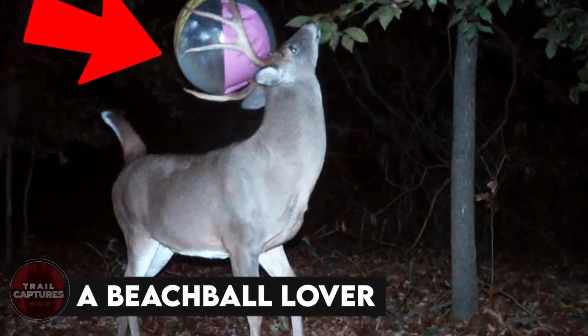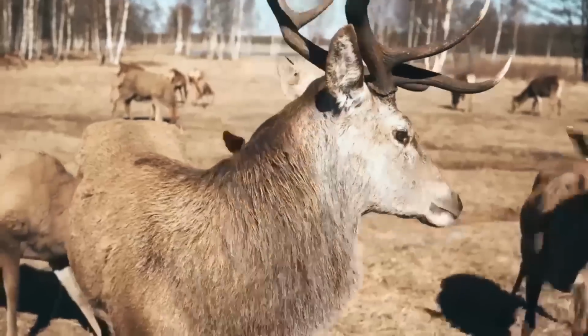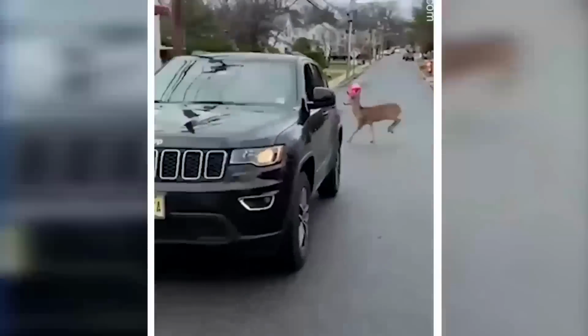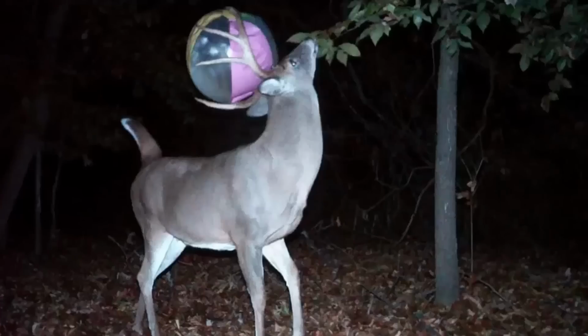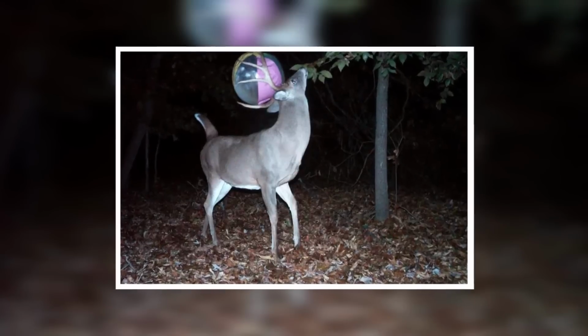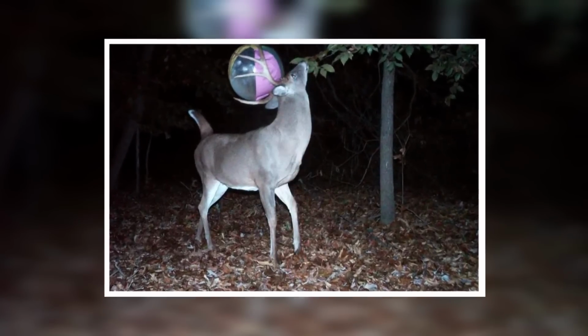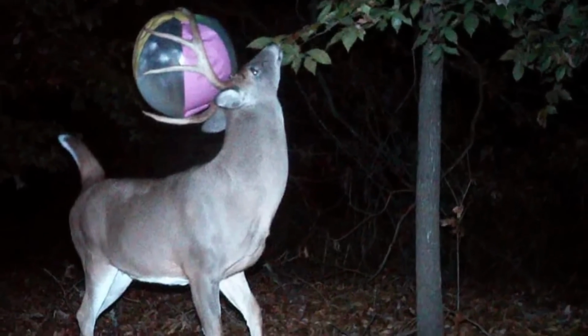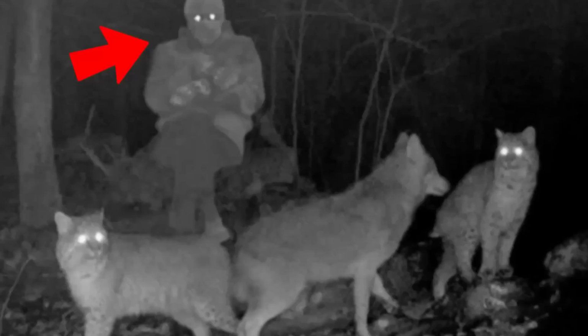A beach ball lover. Deer often use their antlers for defensive purposes, but sometimes they use them to carry stuff, like this deer who has a ball between his antlers. But whether this was done intentionally or by accident is still unknown. Though, the deer does look like it's enjoying it a lot.